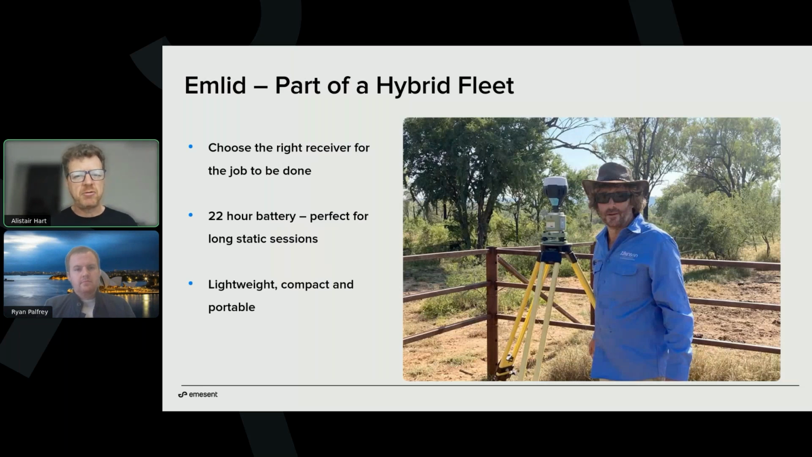So a great example of someone that relies on Emlid to do professional work is cadastral surveyor Dale Atkinson from Atkinson and Boy in Townsville. And Dale uses Emlid as part of his hybrid fleet for doing cadastral surveys to reinstate property boundaries for rural, pastoral to freehold conversions here in Queensland. And he loves the fact that these are lightweight, compact and portable.